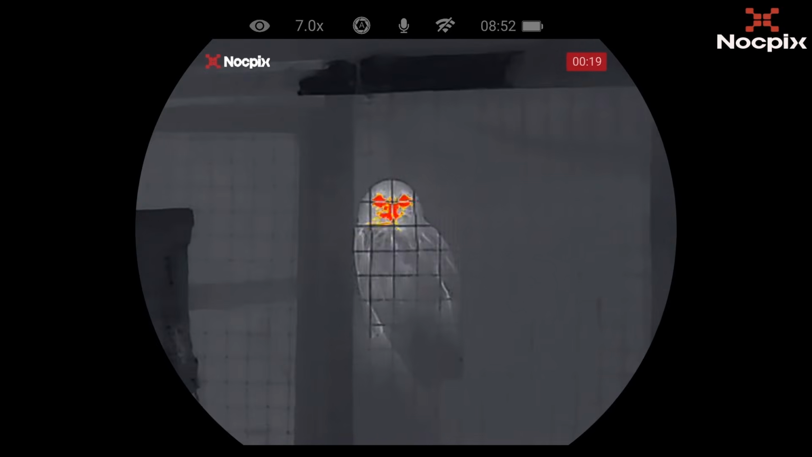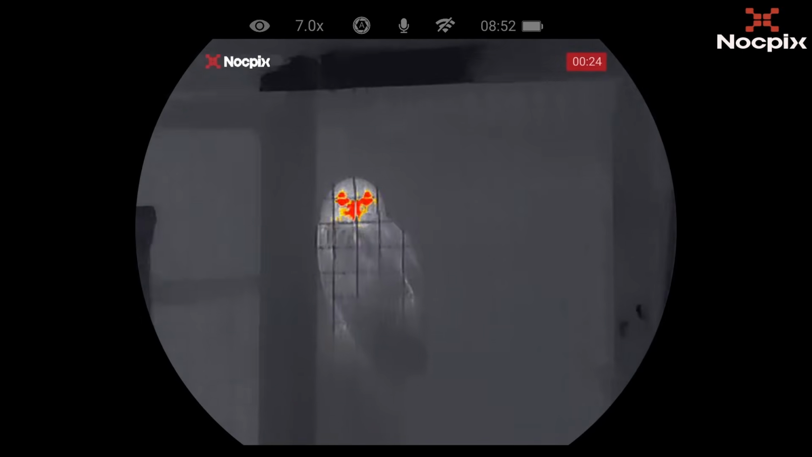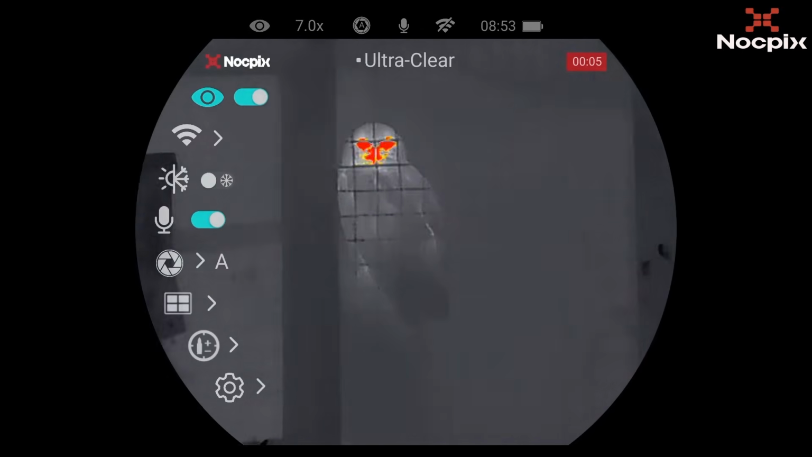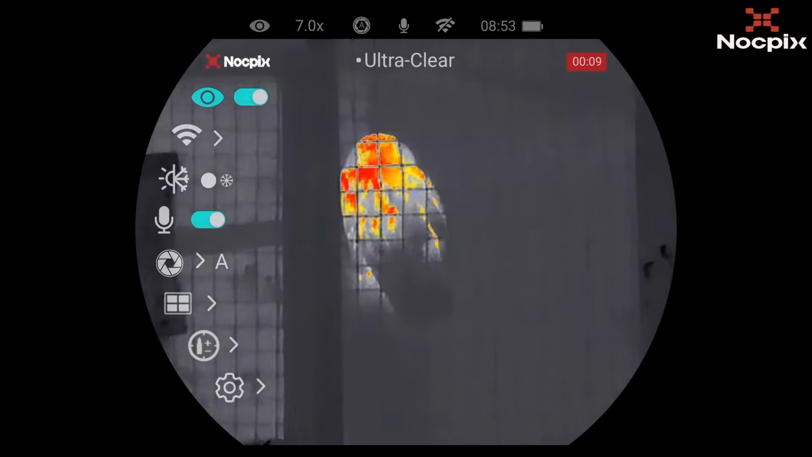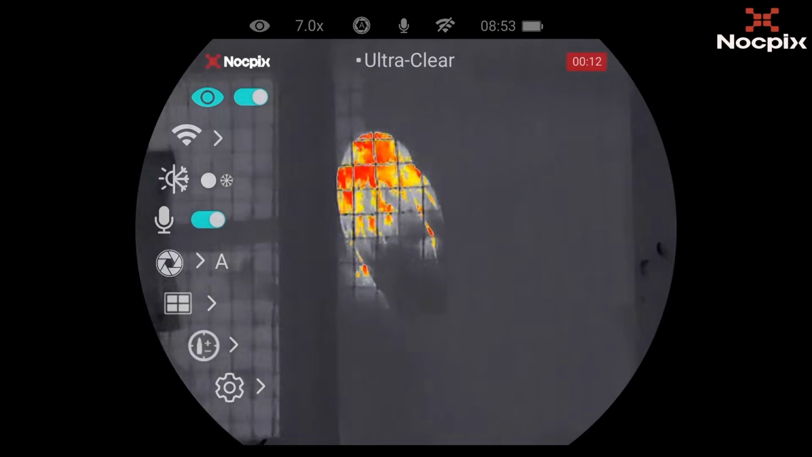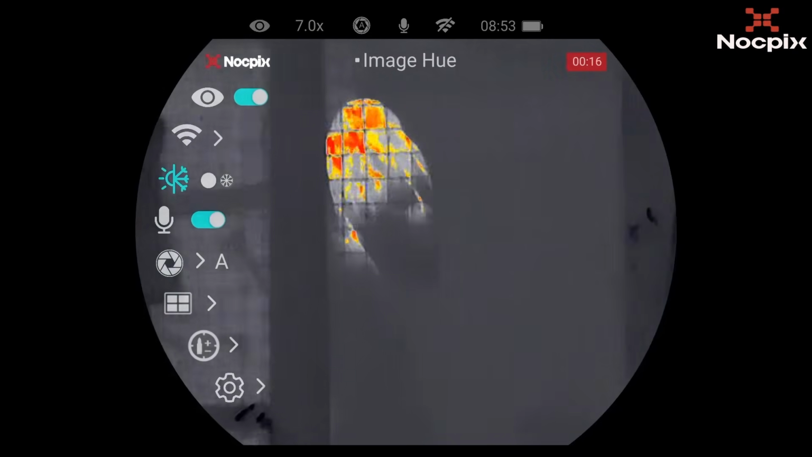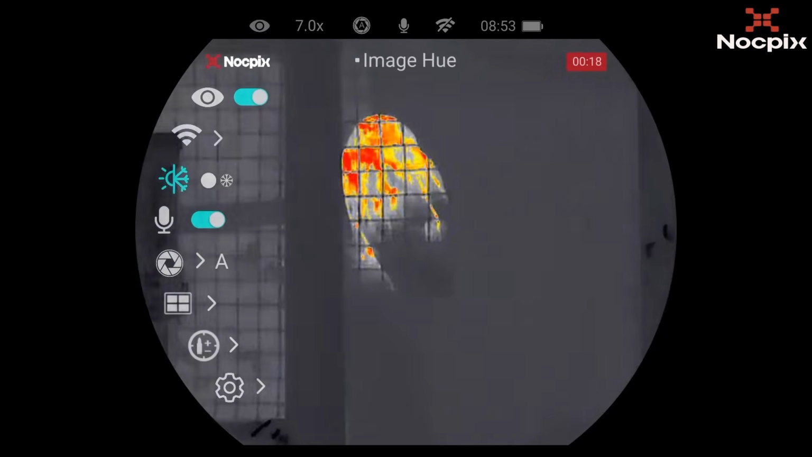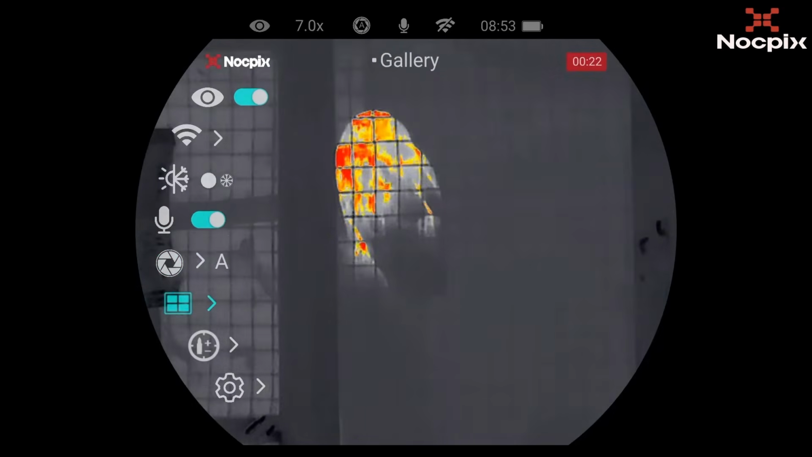The heat signature around the face. Now a long press on the menu button brings up all the settings. And you've got ultra clear image option for those foggy, misty evenings. Now the sound recording on the Quest is good. It's not tinny and not too dull. It's pretty good. There are various functions in the menu system.